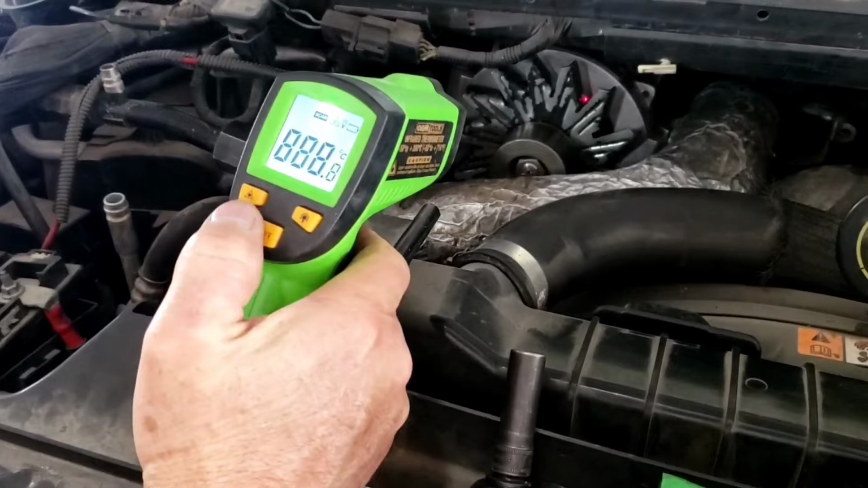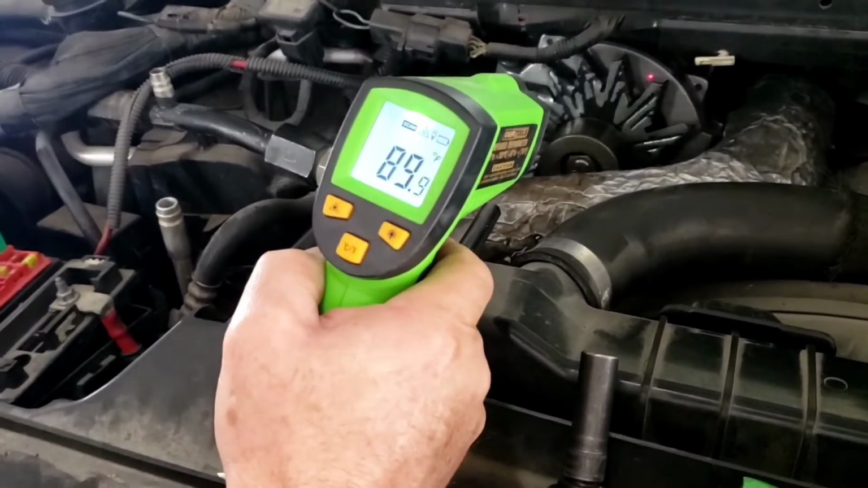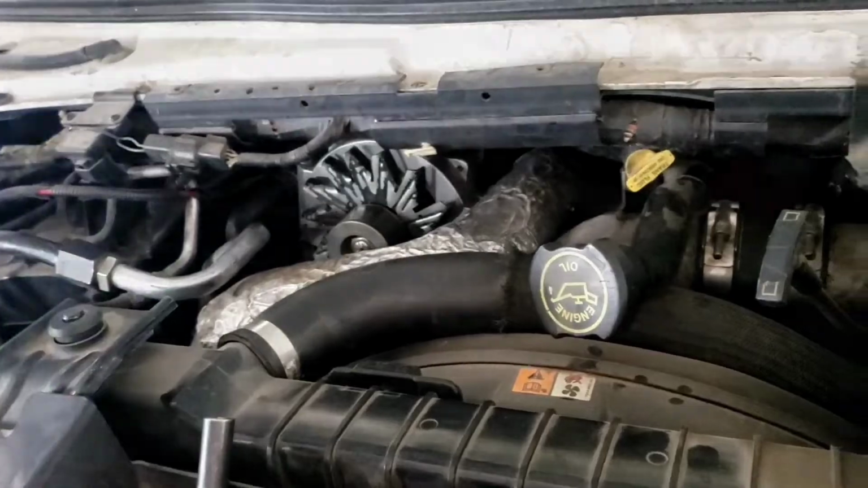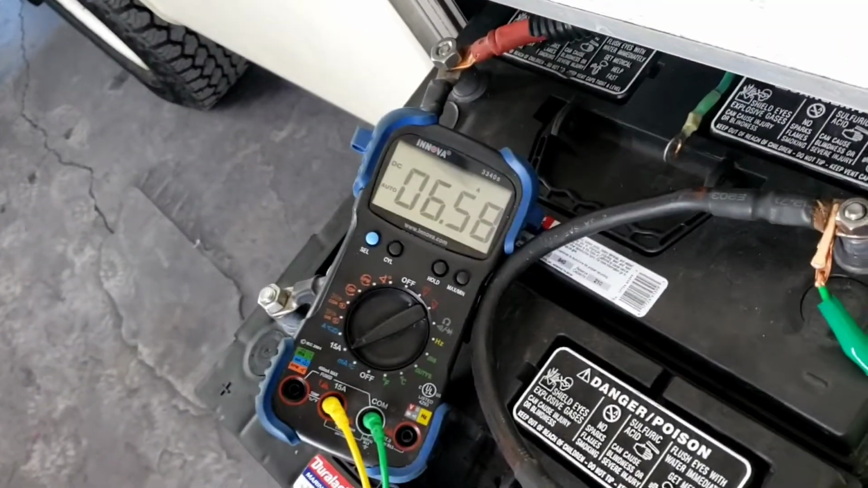So we got it, we're in Celsius. We do Celsius in case any Canadians are watching. But now we're going back to Fahrenheit. So 90, you know, 91, 92. So we'll let it continue to rise. All right, again, see the amperage we're at. 6.58 amps, which obviously is a huge draw, and that will kill the battery in a day or less.